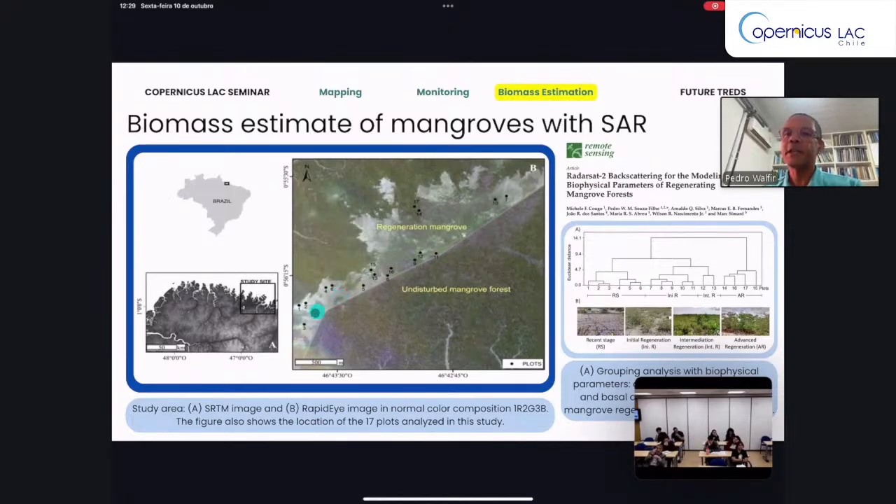However, in regenerating mangrove areas, the biomass is around 60 to 70 tons per hectare. So C-band is very good data to estimate this, so we use C-band in this area.